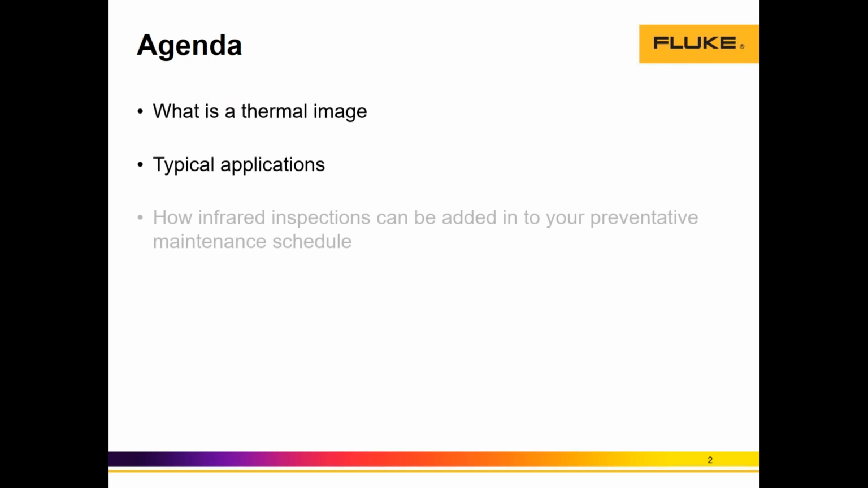So let's jump very quickly into the agenda. Before jumping into the 7 secrets, we want to spend some time and go through the basics and fundamentals of thermography. Why? What is a thermal image? How is it created? What is the true value behind a thermal or radiometric image? What are the typical applications? Then we're going to jump to the domain discussion. What are the applications, opportunities in multiple verticals? How can thermal inspections be added into your maintenance or PM schedule or program?